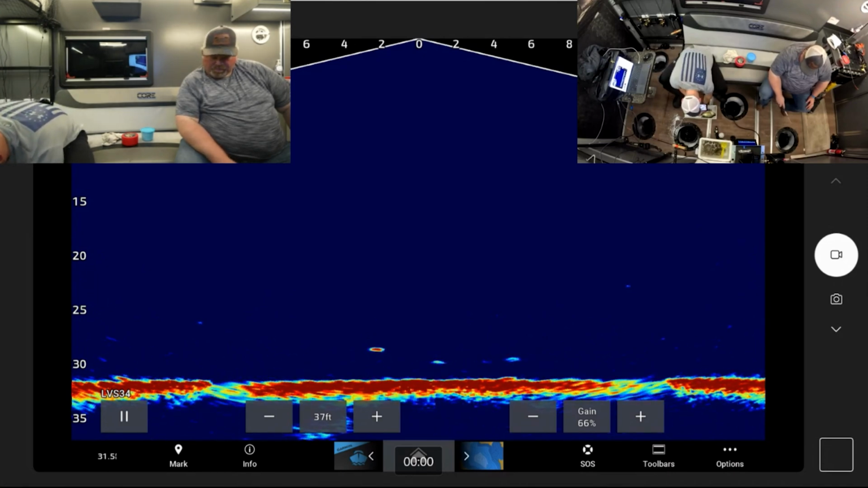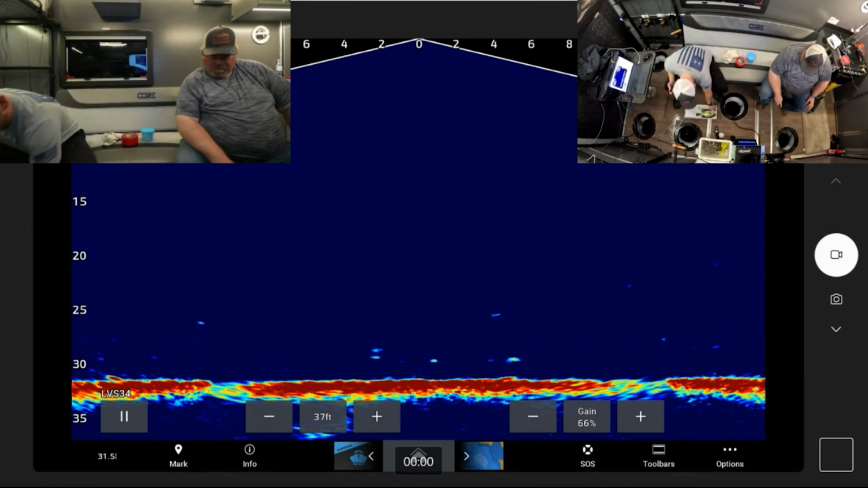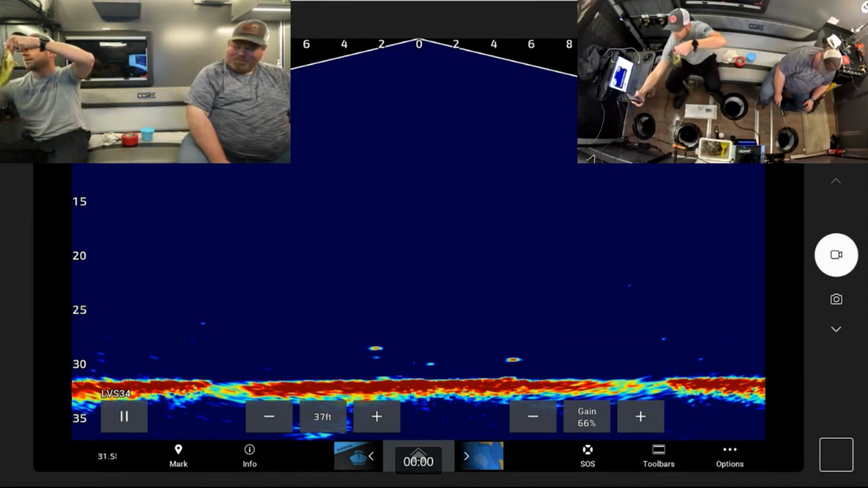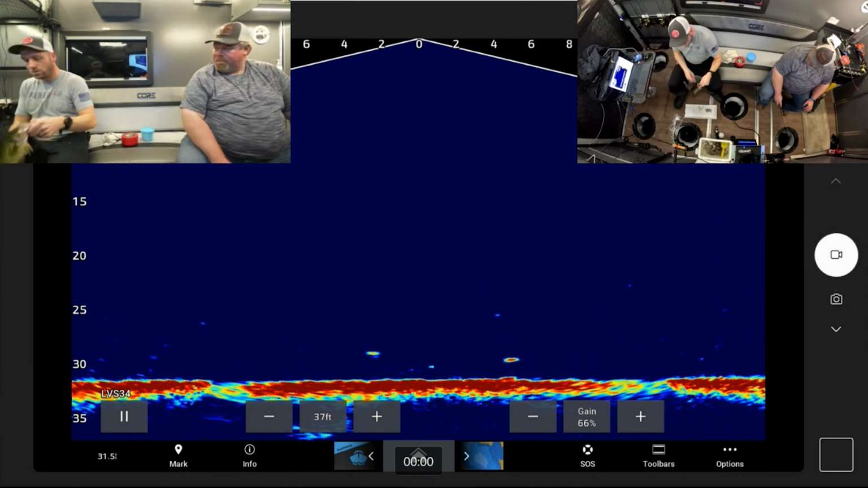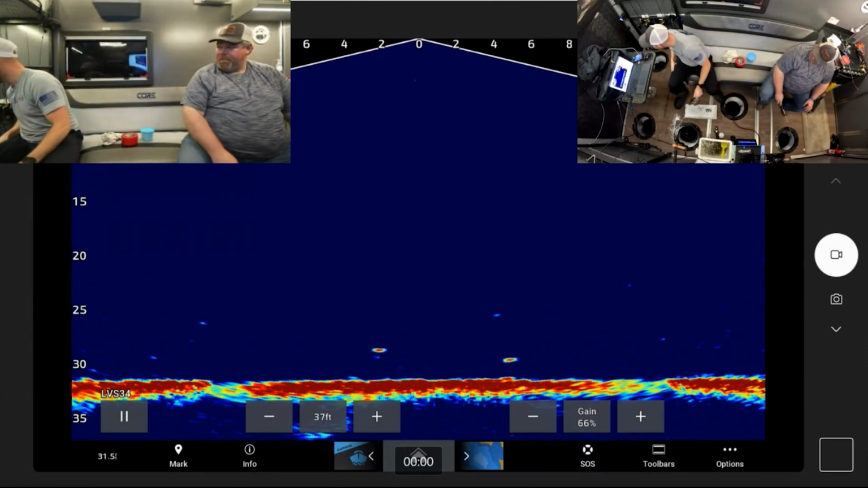Fish Donkey tournament rules are they round up if it crosses the mark. So this is technically an 11 3/4 by Fish Donkey rules. So you got to do that, and then you've got to get a selfie. All right. One more look at her. Woo!